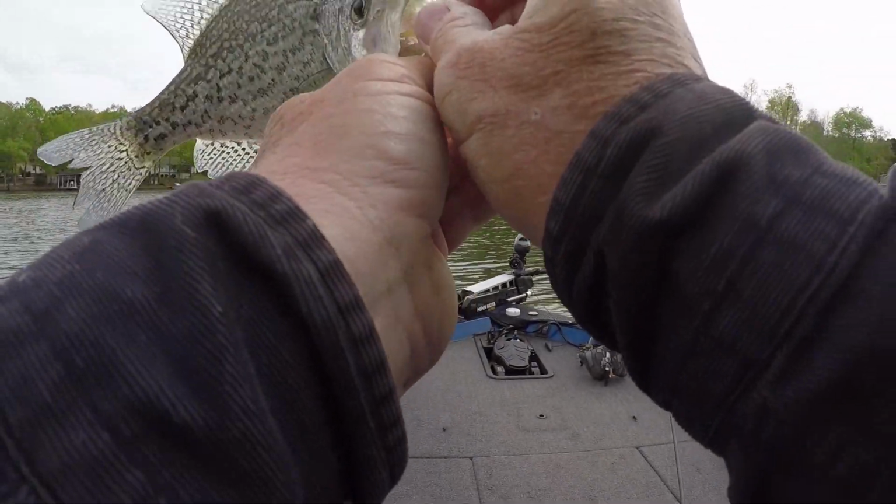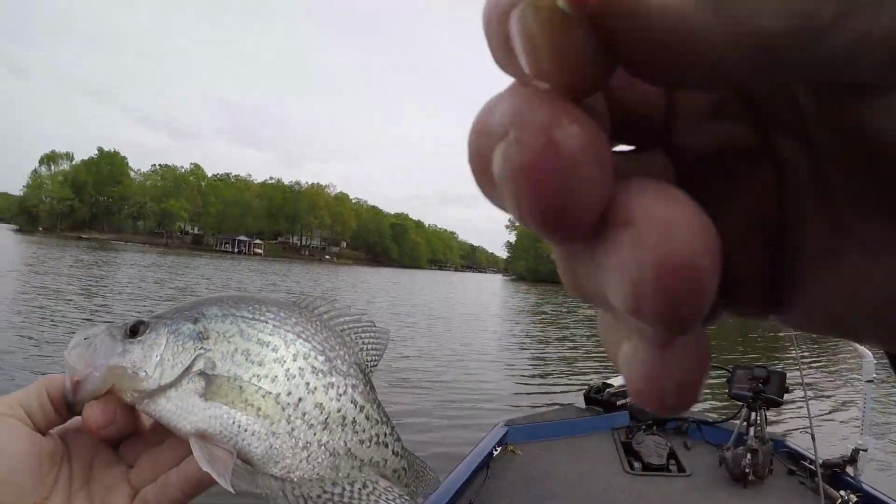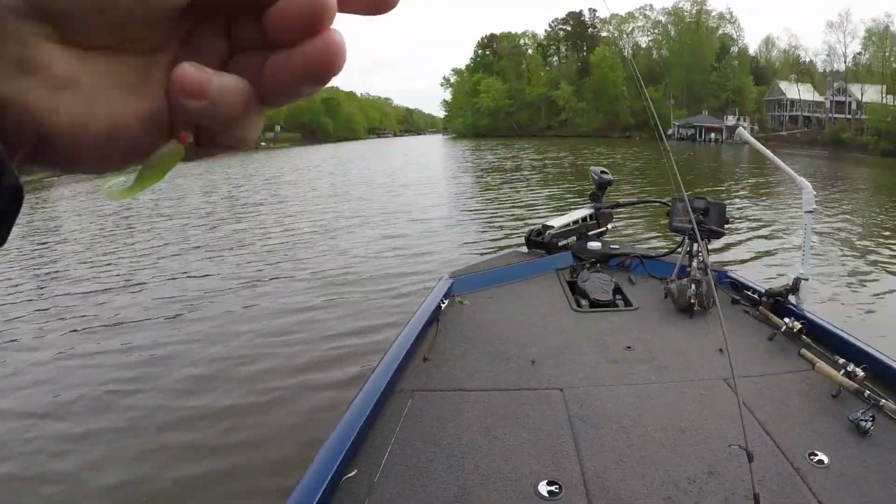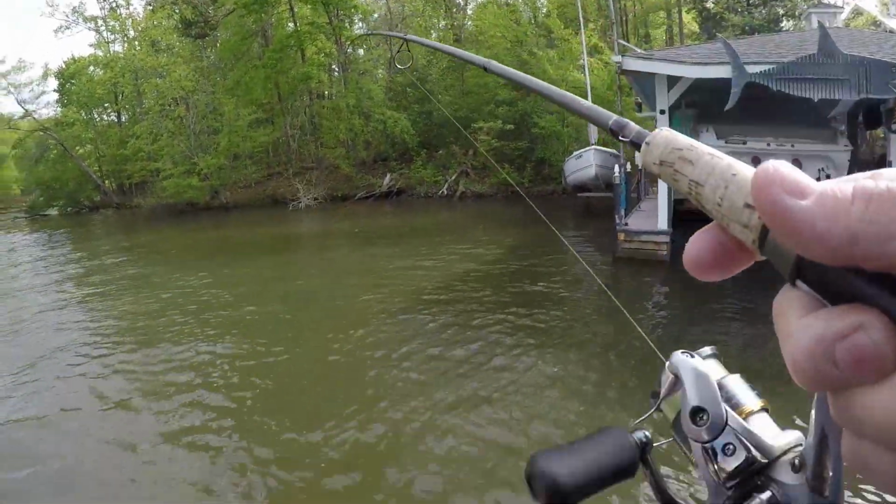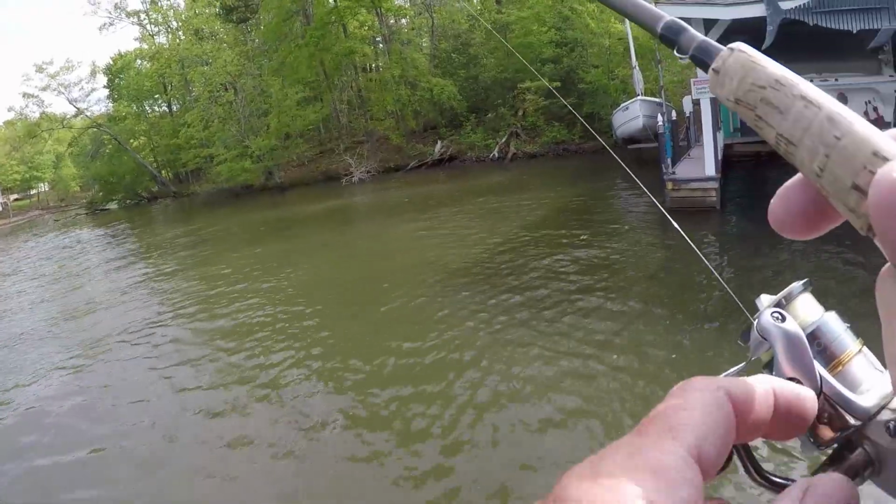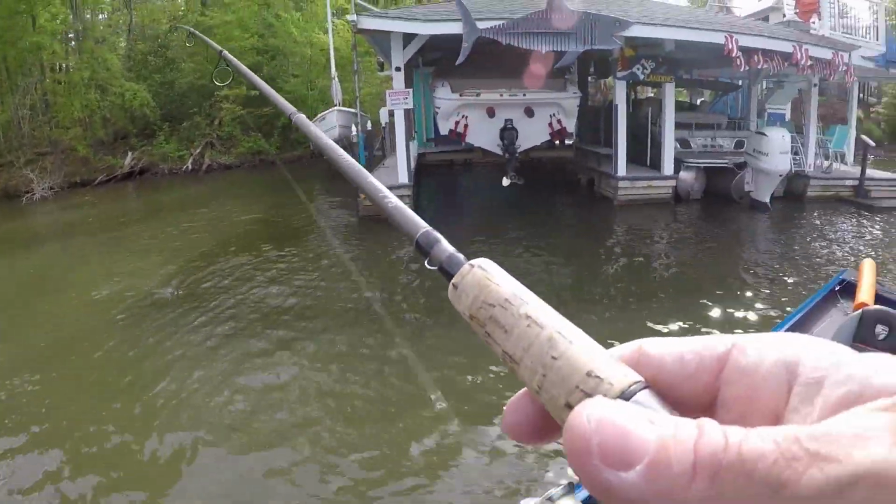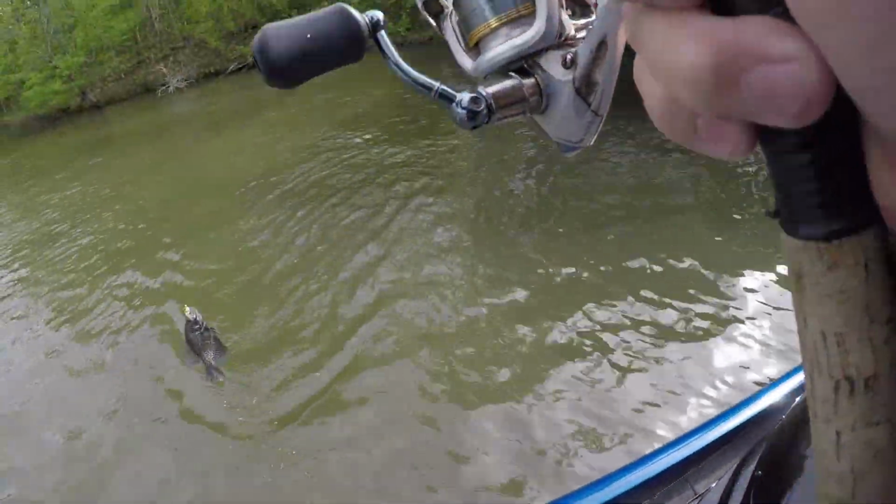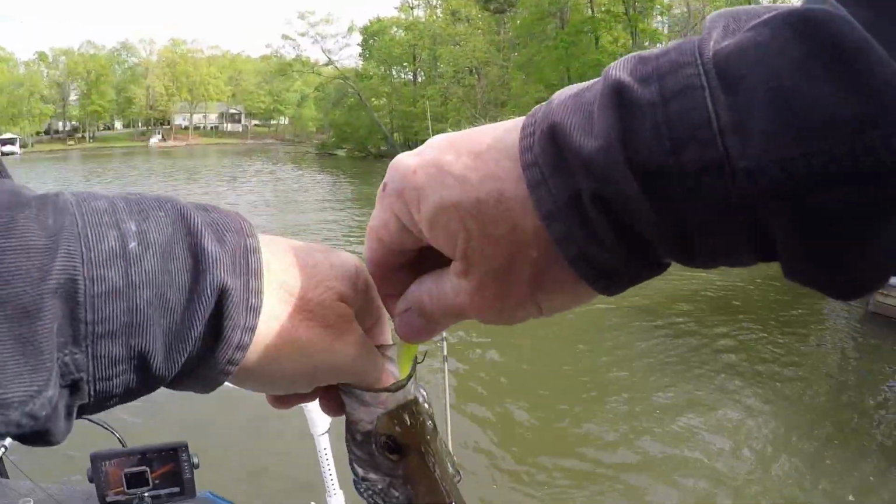Wow. There you go. All right. Let's see if we can find a couple more. All right, guys, there's some laydowns right here. Yep, crappie. I just pitched over on them. I didn't see anything on my LiveScope. Now I just pitched. Oh, he's a male crappie, all dressed up, guys.